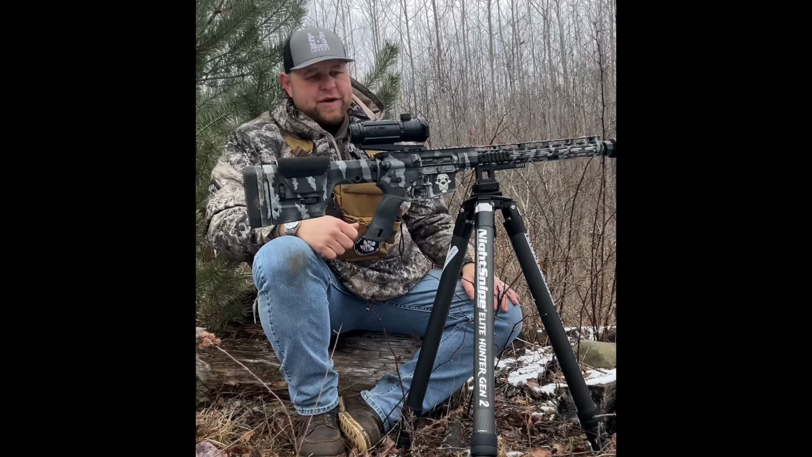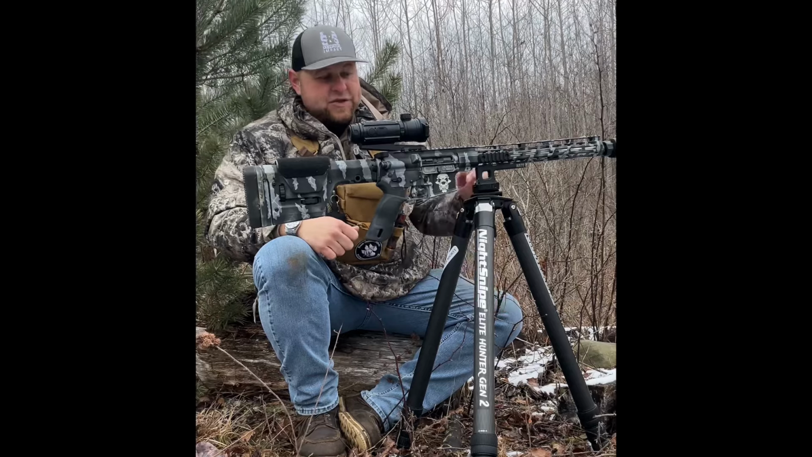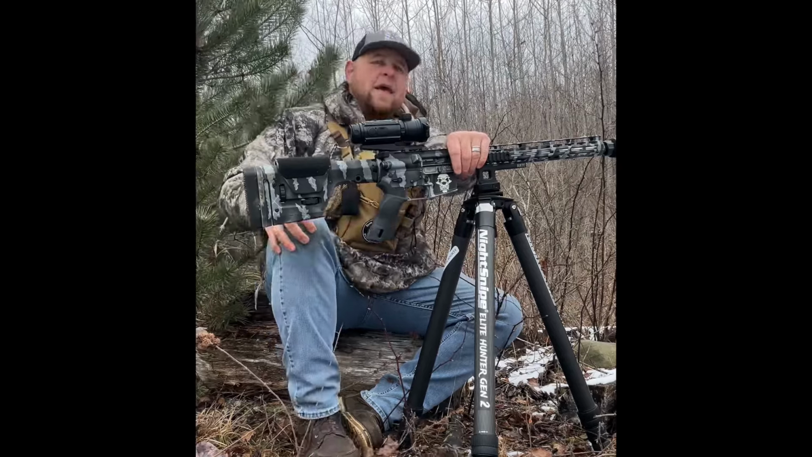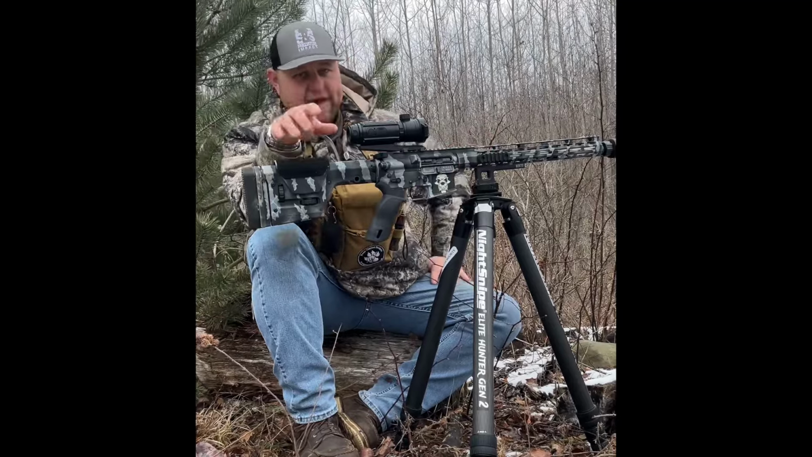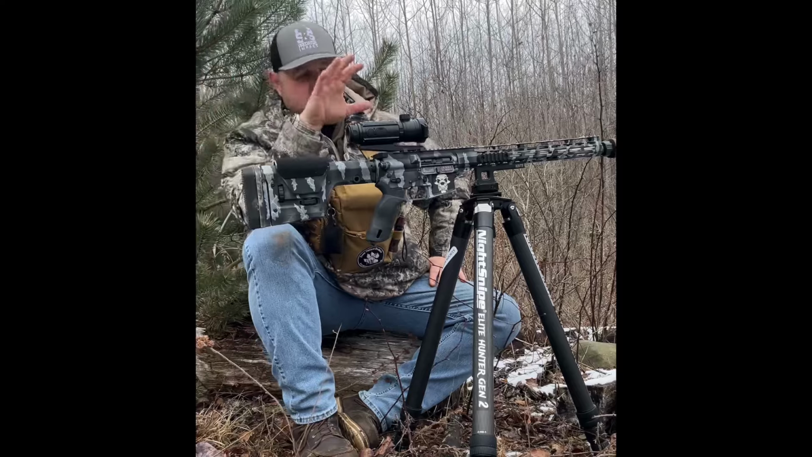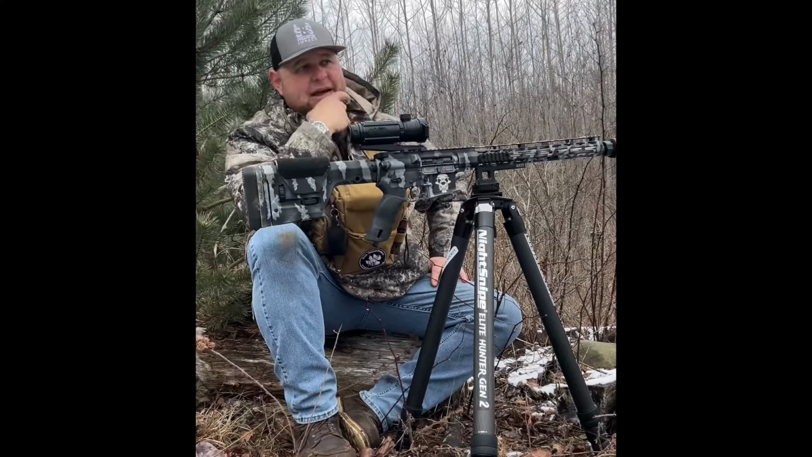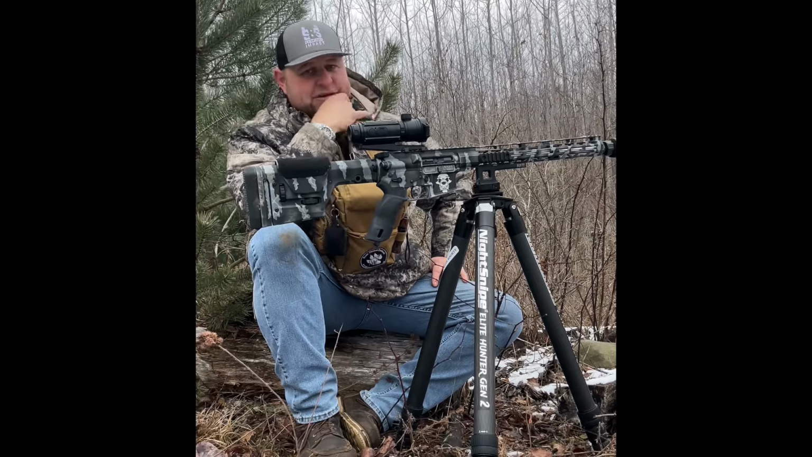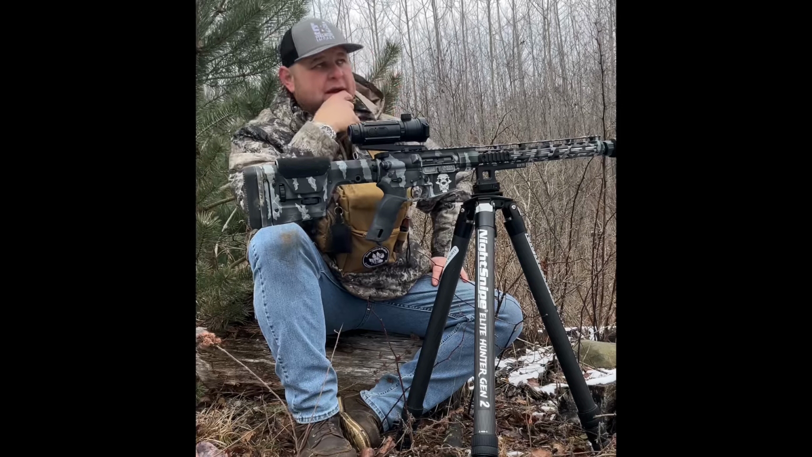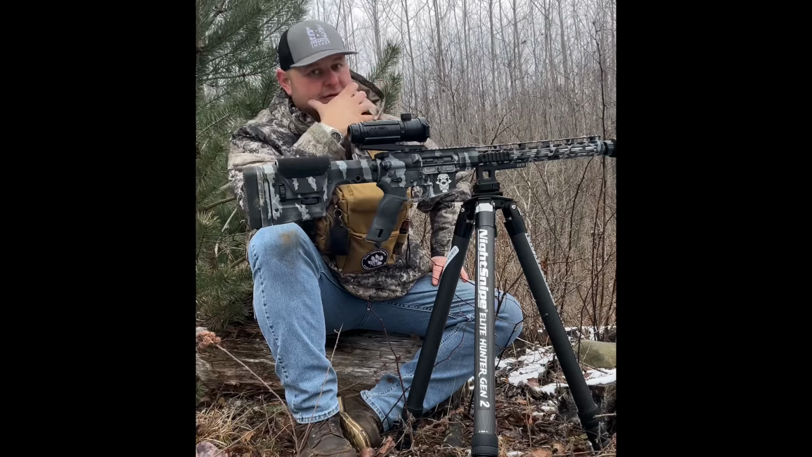The display is good. The image boosting technology is something that's new to the thermal world, I guess, and I've never played with it up until this point. And again, if you keep going in this video, I do an example video of how that works. I had a deer walk out on me, probably about 80 yards, and I wanted to test that image boosting technology. It was really humid out, it was a rough night for a thermal, and this thing performed very well.